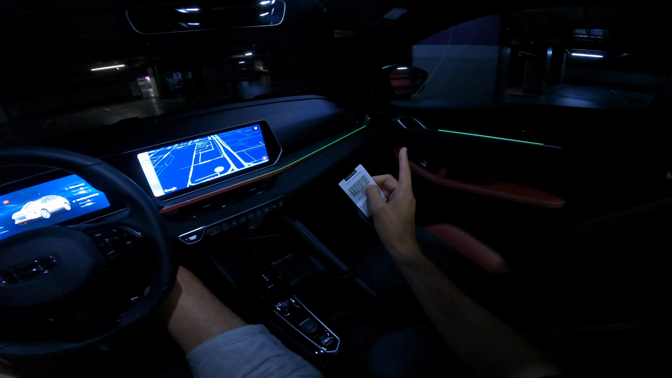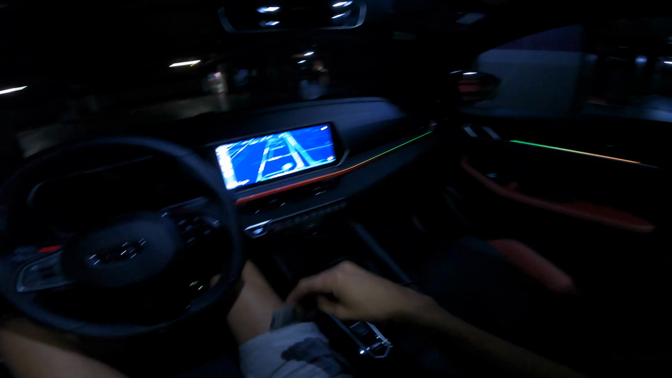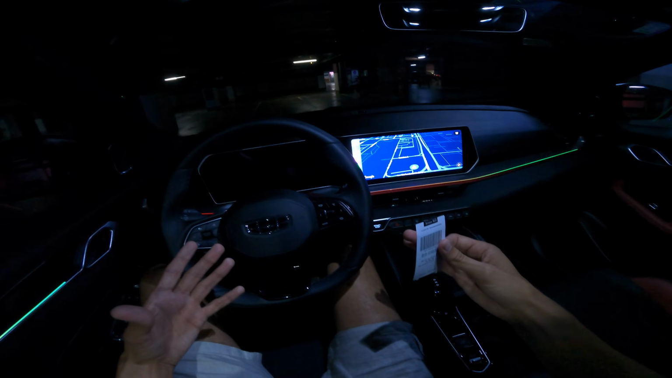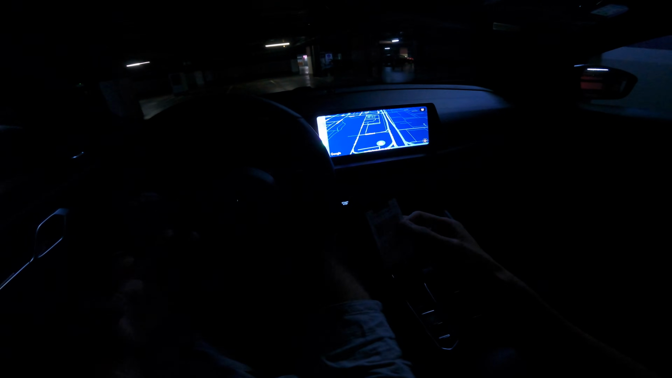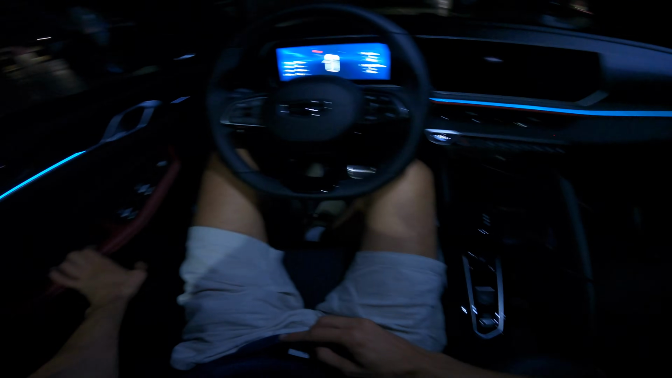There's a guy cleaning the parking lot here, so it's gonna be loud when I exit. Now, it's surprising that the car is very well soundproofed, but at the highway speed it was noisy. It might be the tires, I'm not sure entirely, but it is what it is. This will switch off when I open the door.